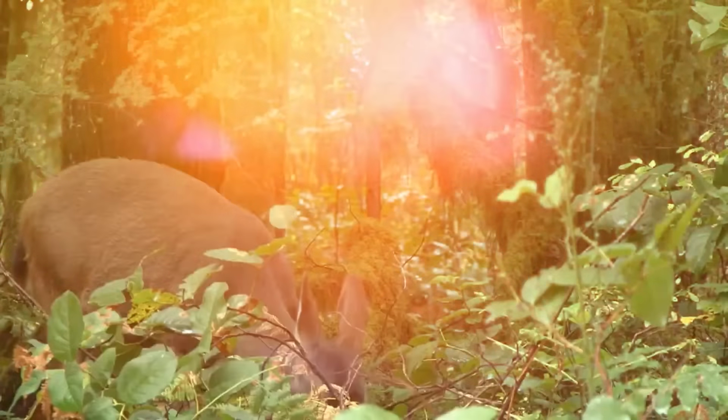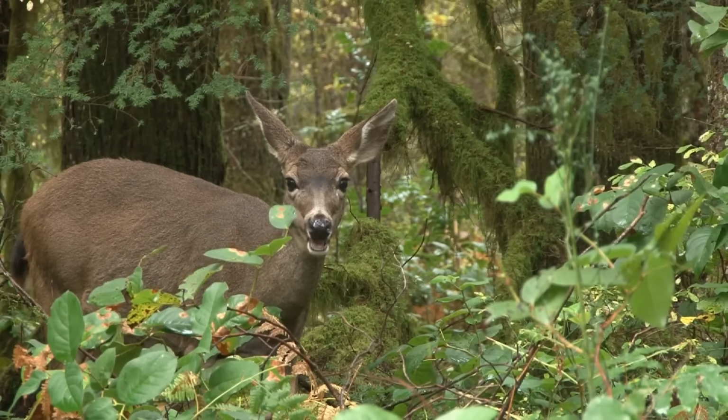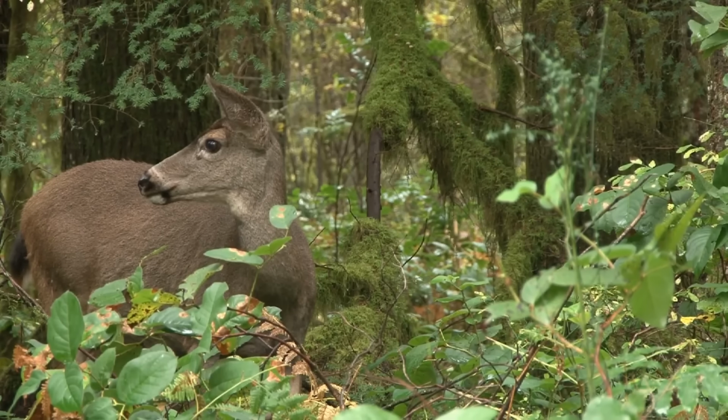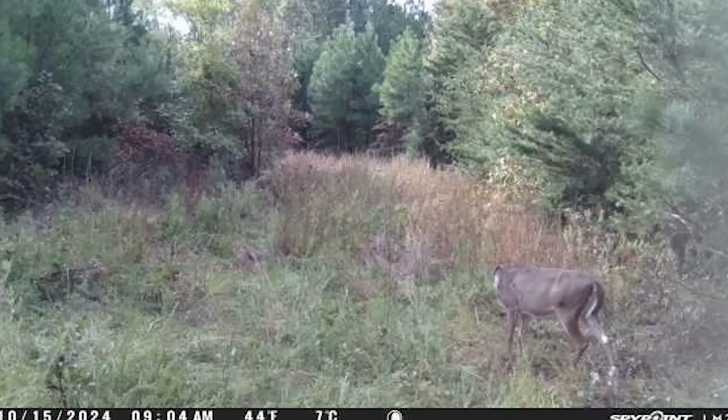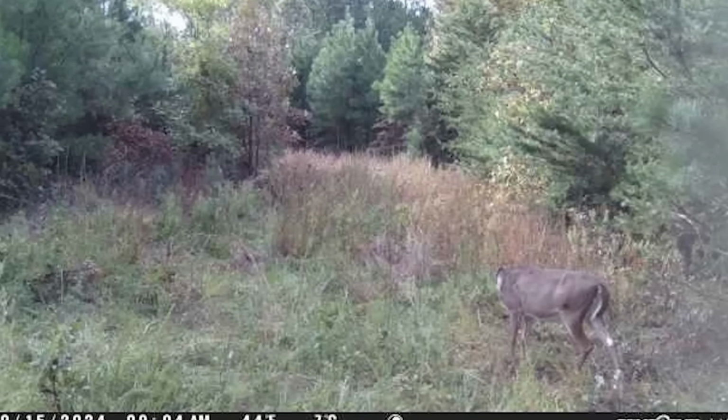Number 2, headless deer. Like something straight out of a dark fairy tale, this image captures a deer that, well, seems to be missing its head, doesn't it? Wandering the forest with an eerie sense of purpose.